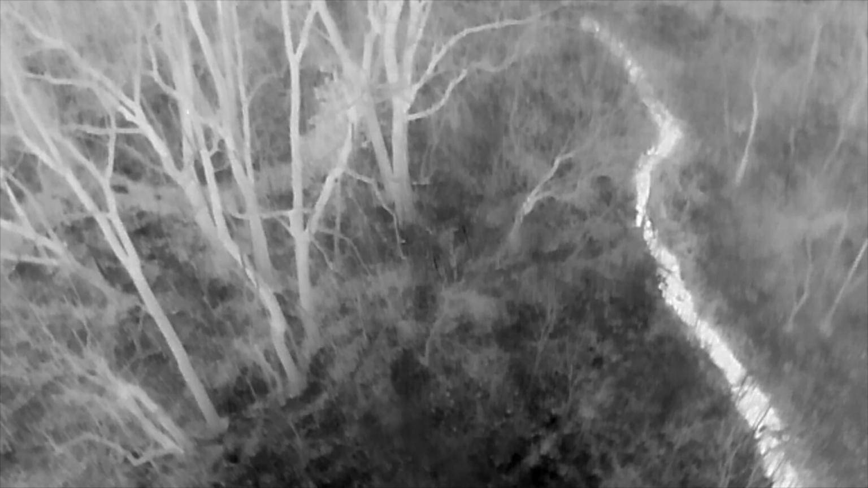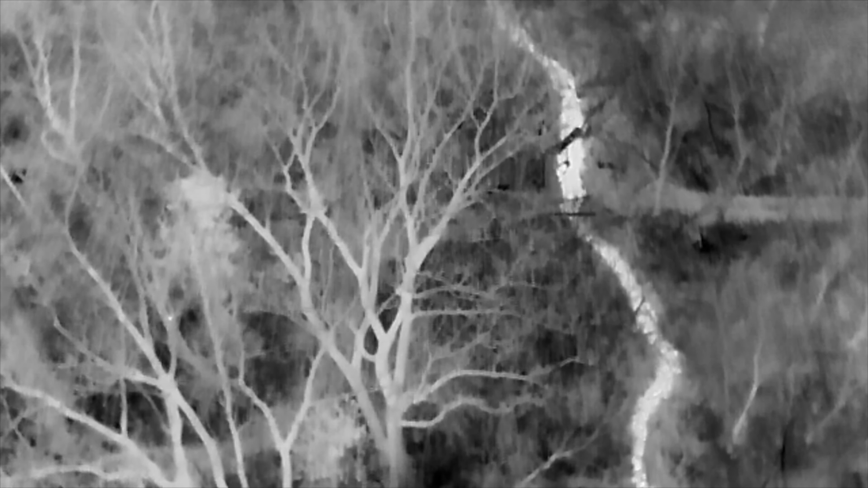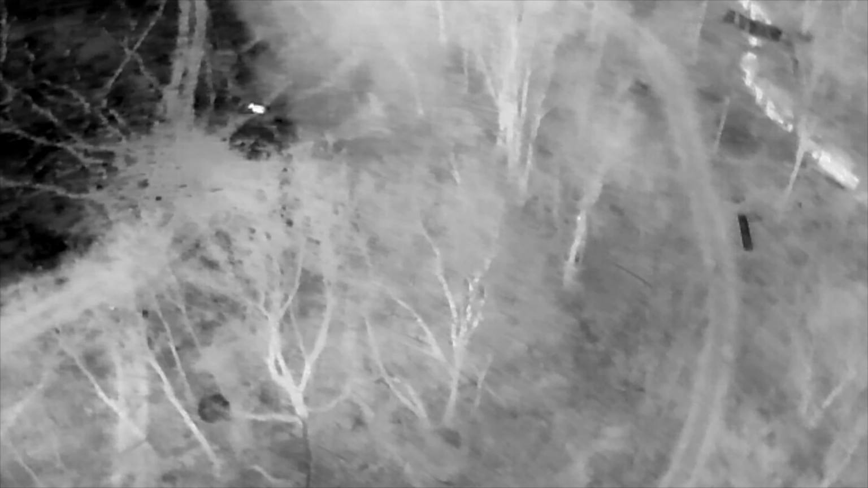I'm not sure how these things were discarded. You'll see an old bridge going across the ditch or creek. And as we come up further, you'll see another redneck blind and another rectangular item. I'm not sure what it actually is. But with the IR mode, you can tell what things are, man-made or natural. That big rectangle there along the road is definitely some man-made structure. There's the blind in the lower left-hand corner.